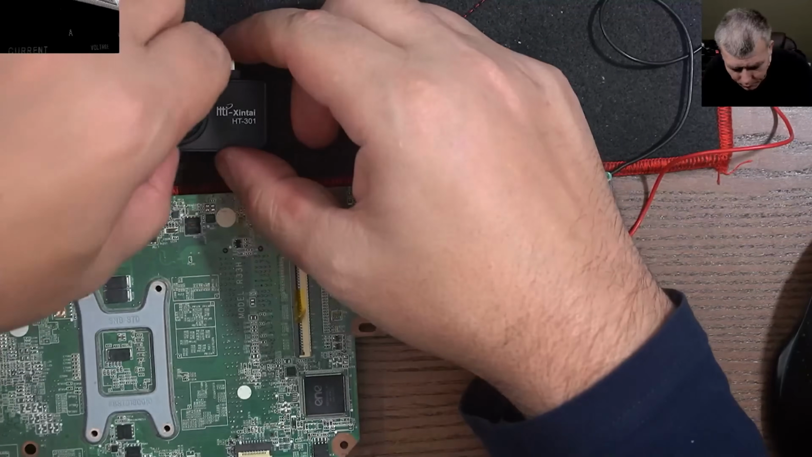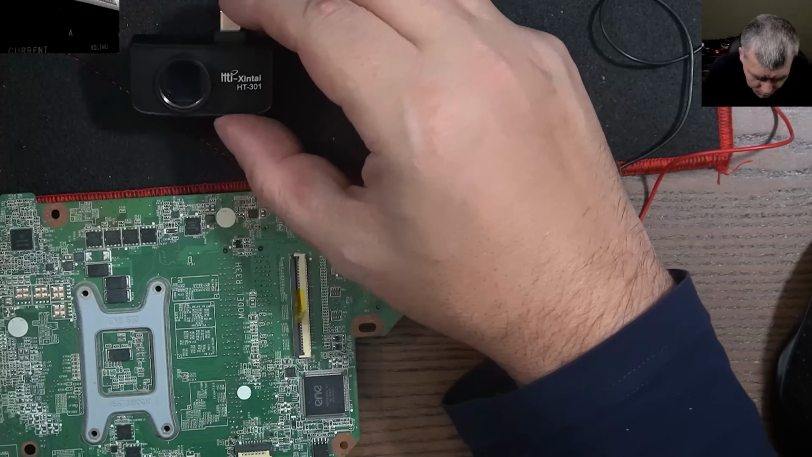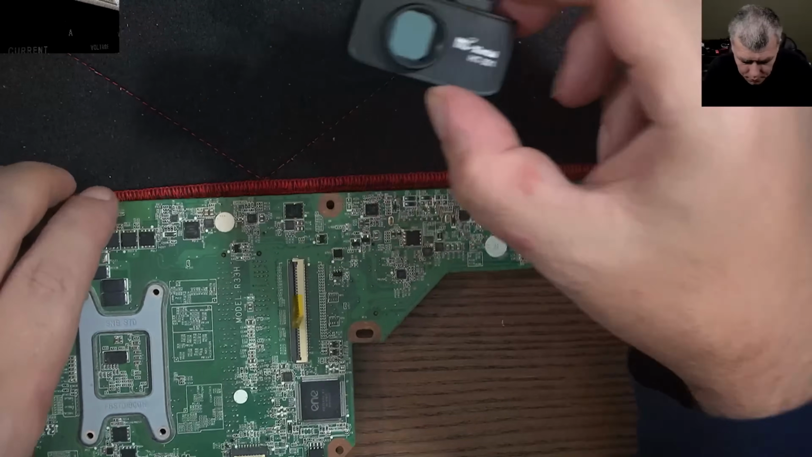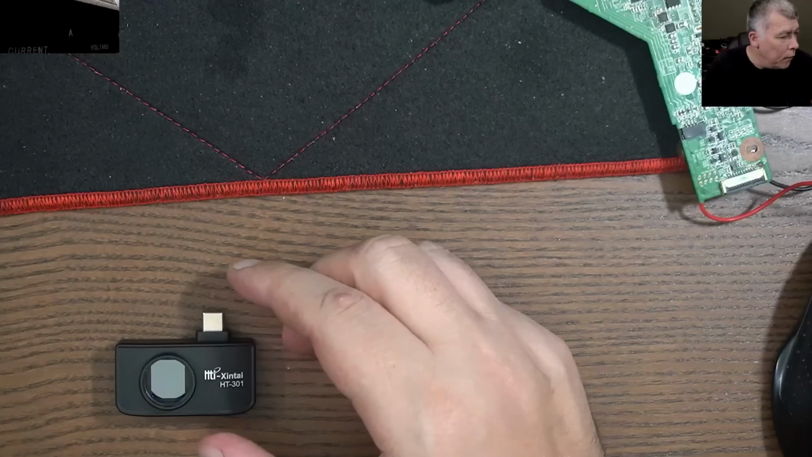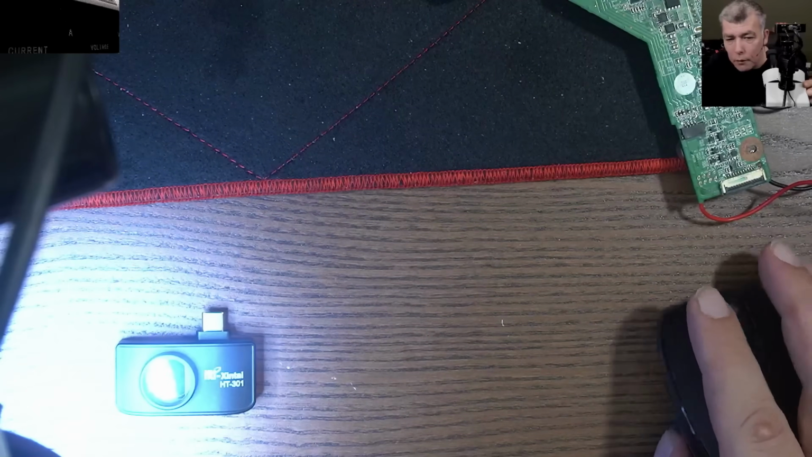What is inside? Good question. What is inside? It's a big sensor. Look at the sensor size. Can we have a look under the microscope? Bro, what is there? Look how much dust is there. Wow, how can you clean a sensor like this? Or it doesn't matter because it's heat?